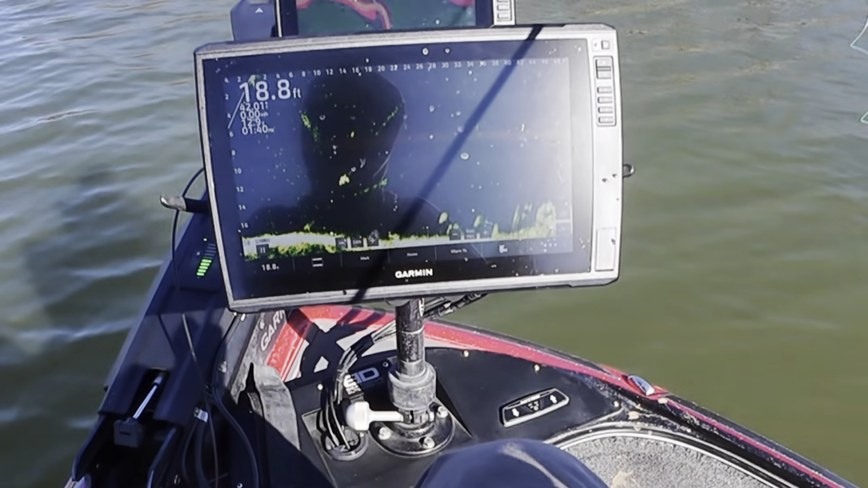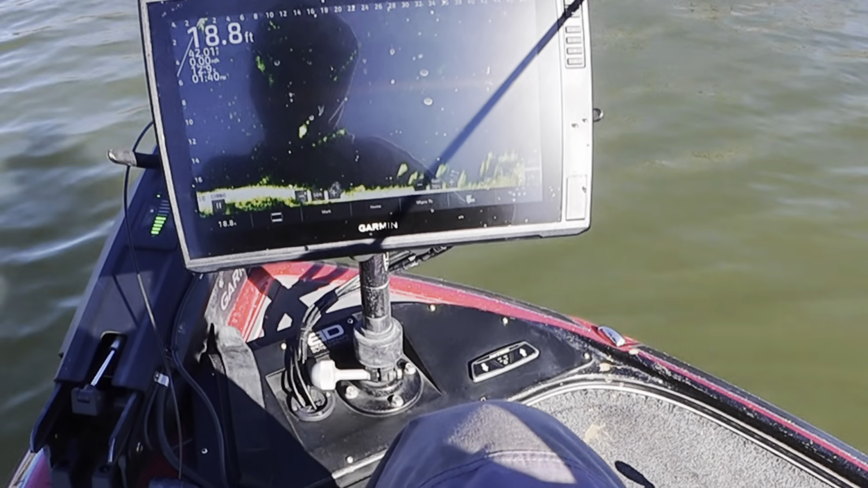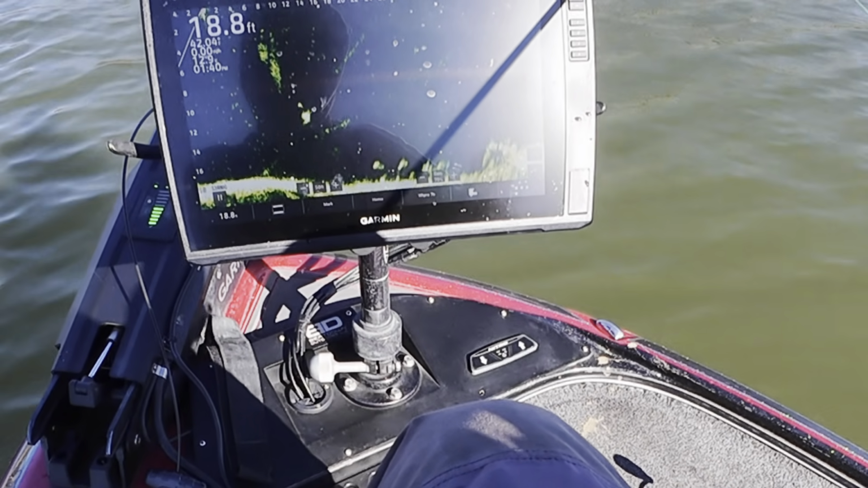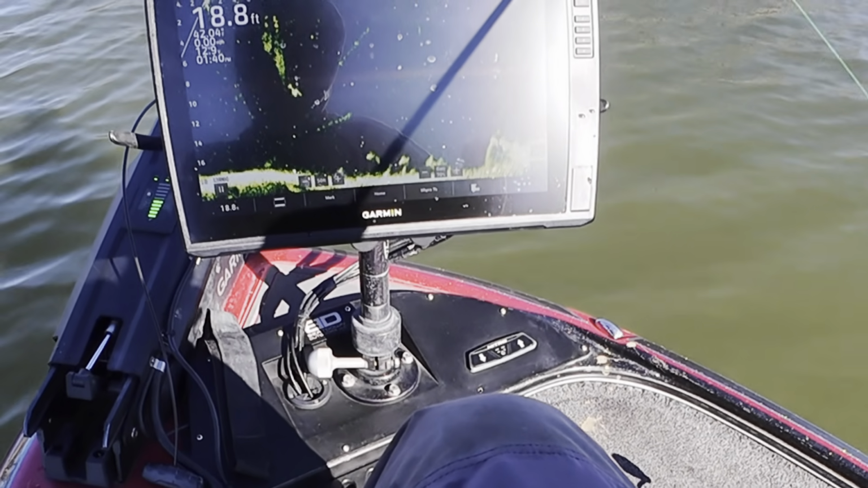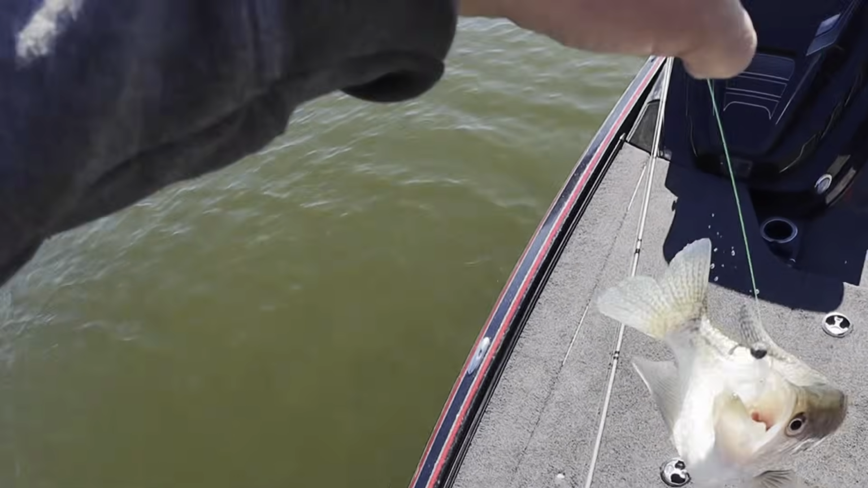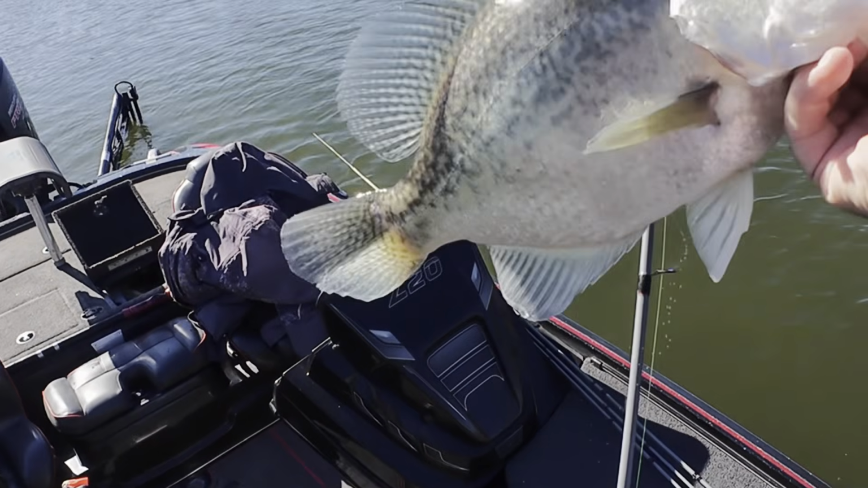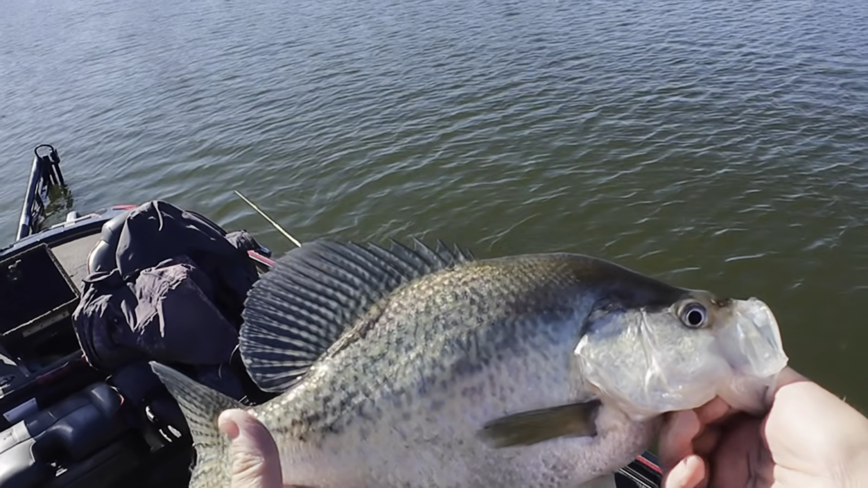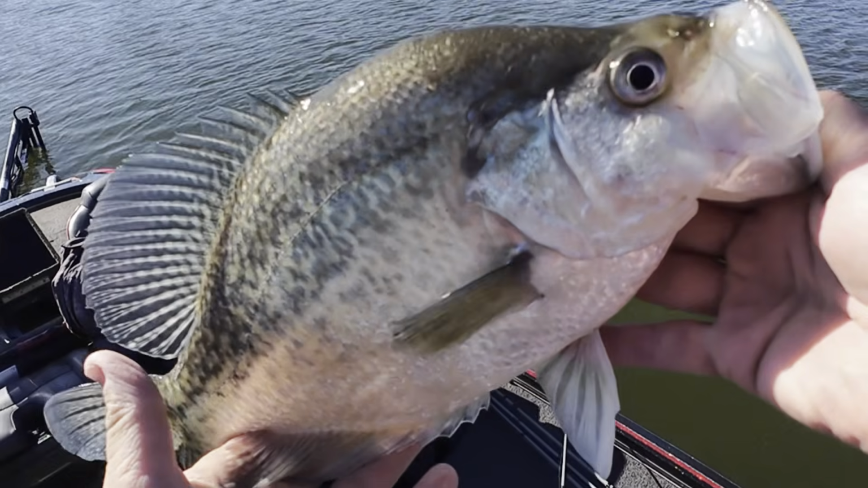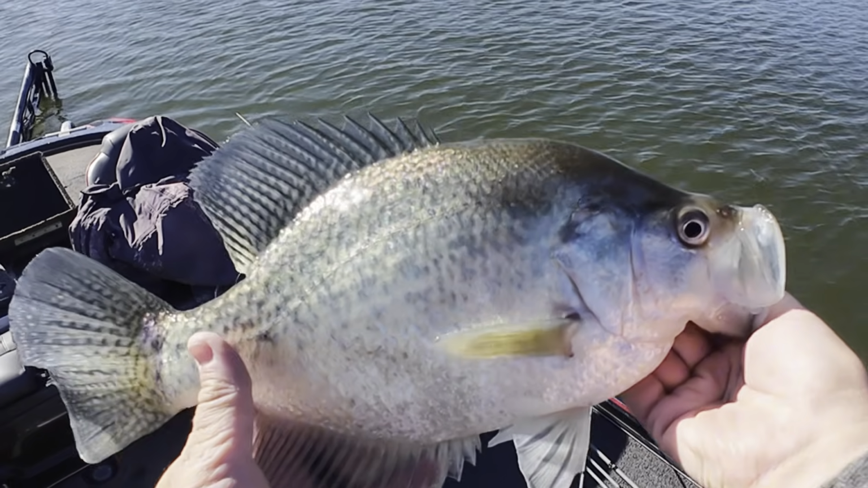That's a good one right there, guys. Oh, he's turning. Come on, come on, come on. Got it. That's a good one. Oh yeah. That's a donkey. That's a 14-inch fish right there. Look at that. Look at the shoulders on that one. Pictures and videos don't do it justice, but my God, look at that.